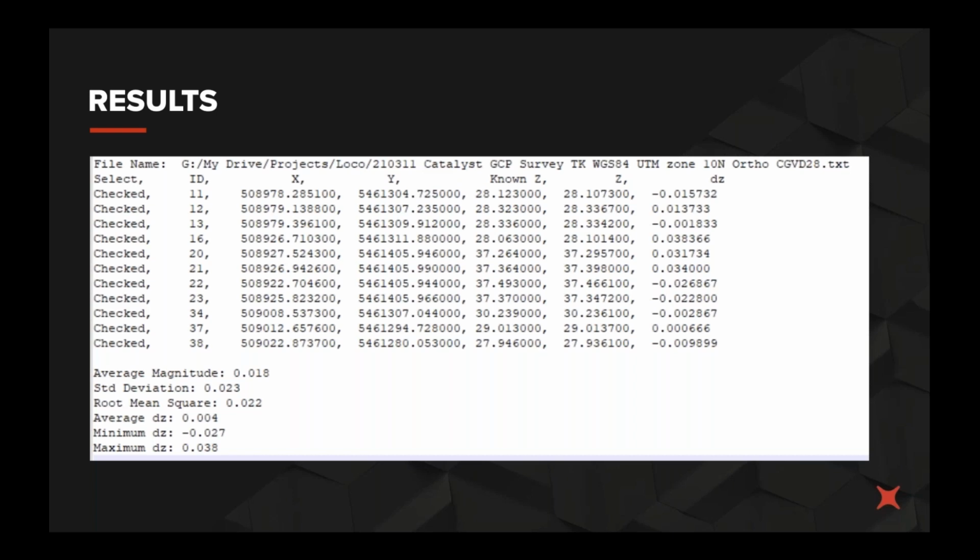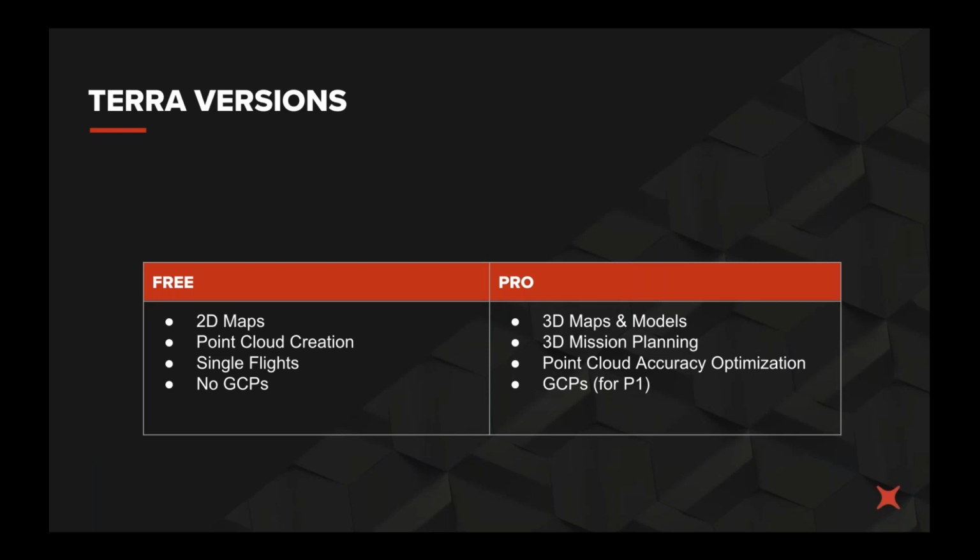So that's enough from me. Now I'm going to pass on to Russell to go through some of the finer details of DJI Terra and the options within that software. Thank you, Tom, and thank you, Van. That was very informative. I know I learned lots there, so I'm sure that everybody else has too.